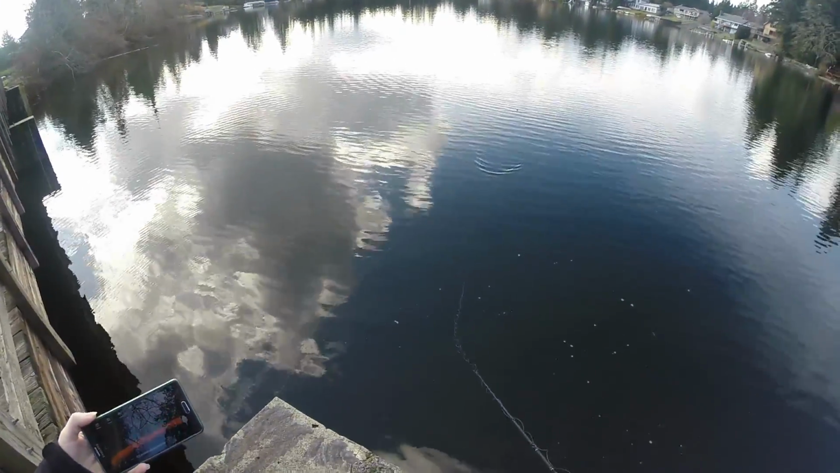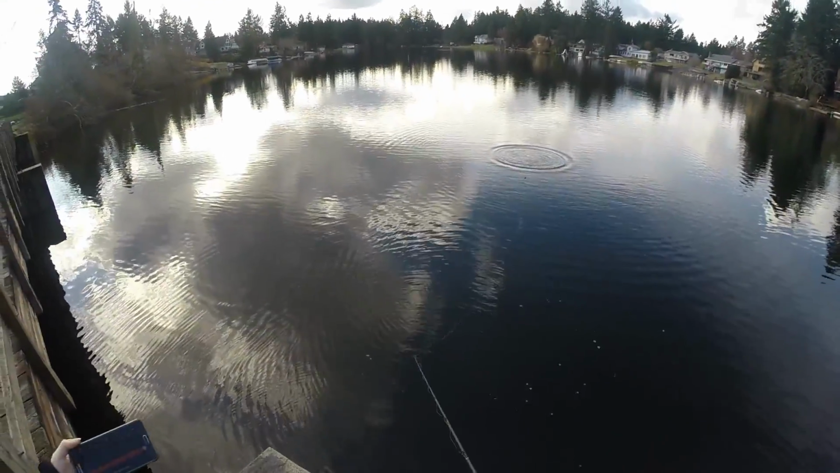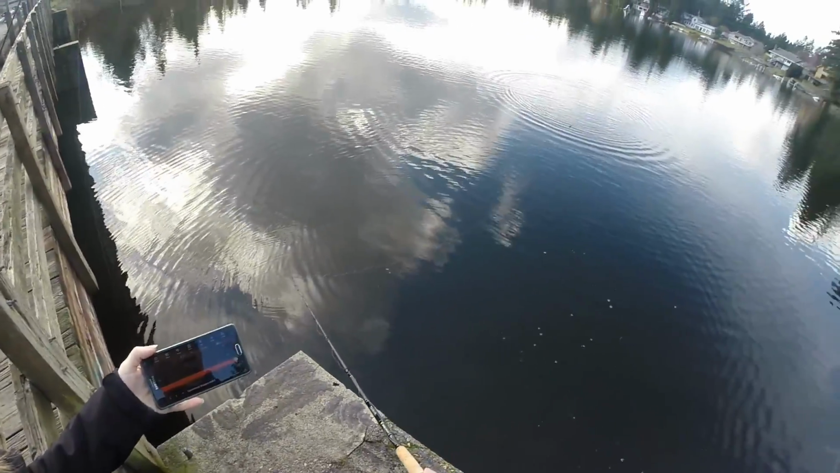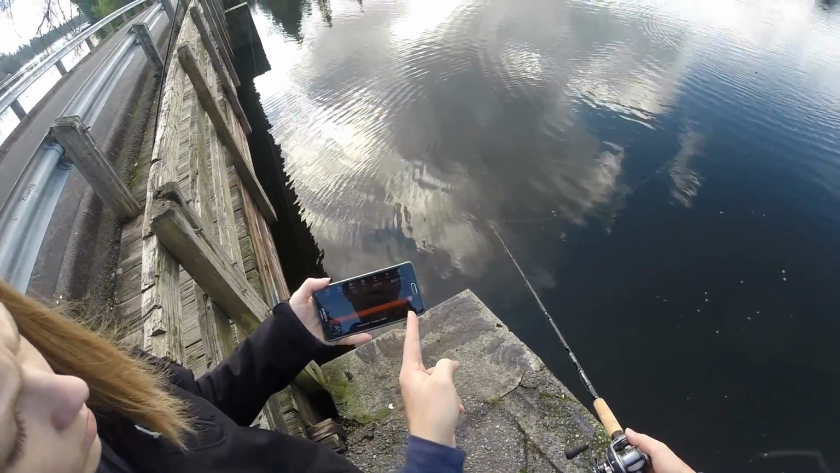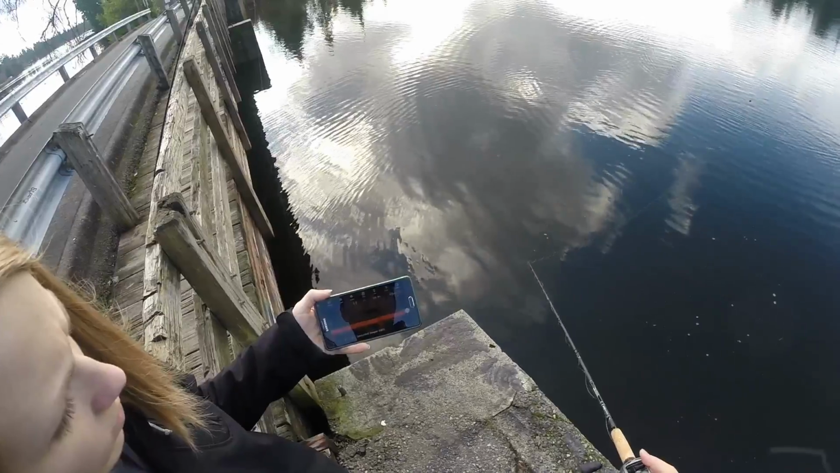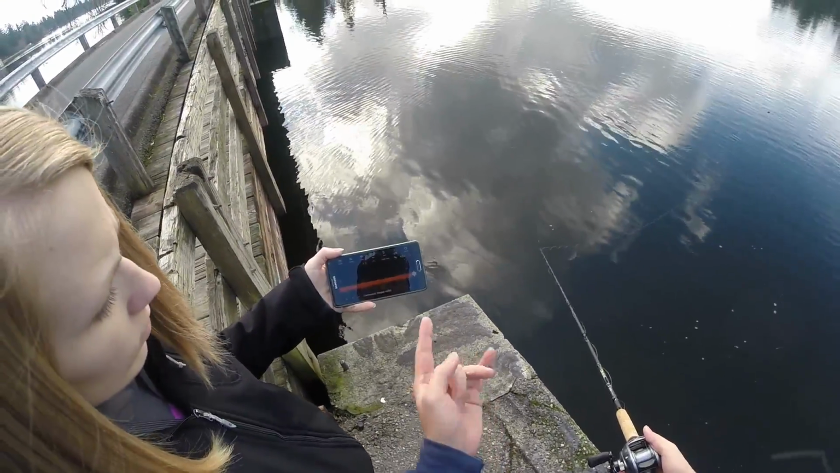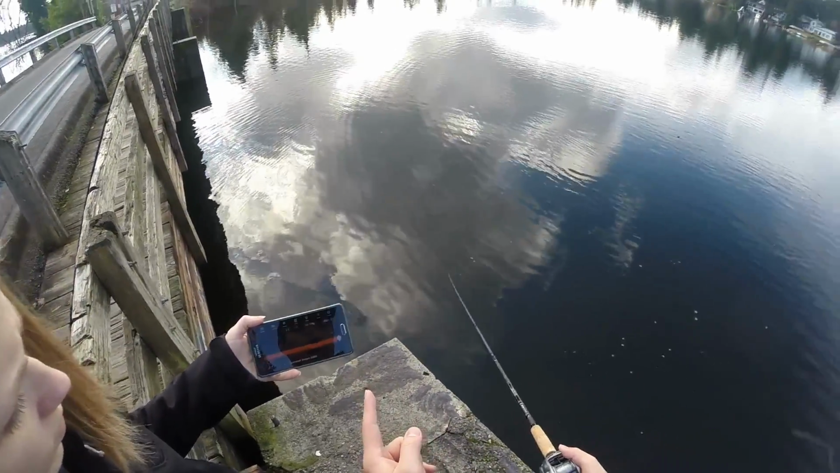Oh, actually, no, I gotta let it sink more. I wasn't even under it, so let's try to do that again. There we go. Oh, was that it? I registered something. Oh, there it is. See? I have it on the narrow beam right now. It'd probably work better if I had it on the wide beam.